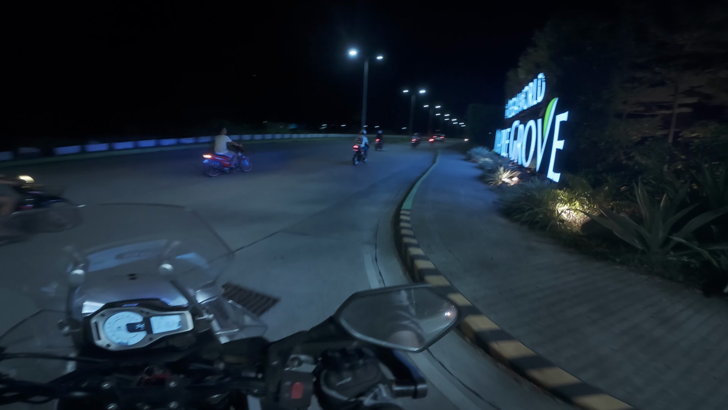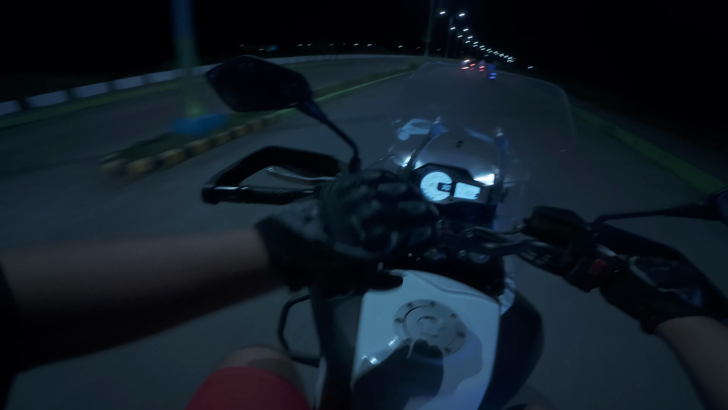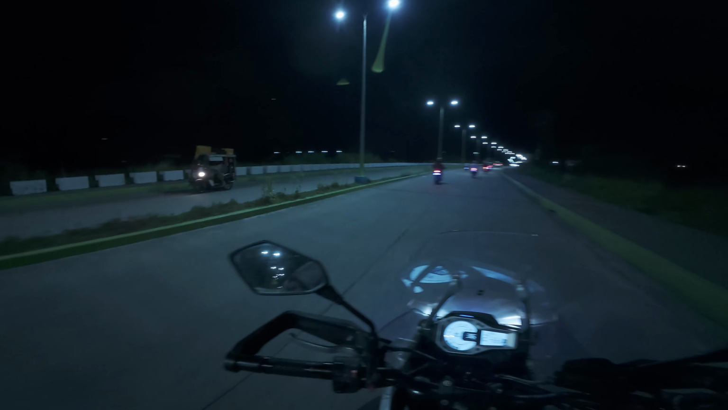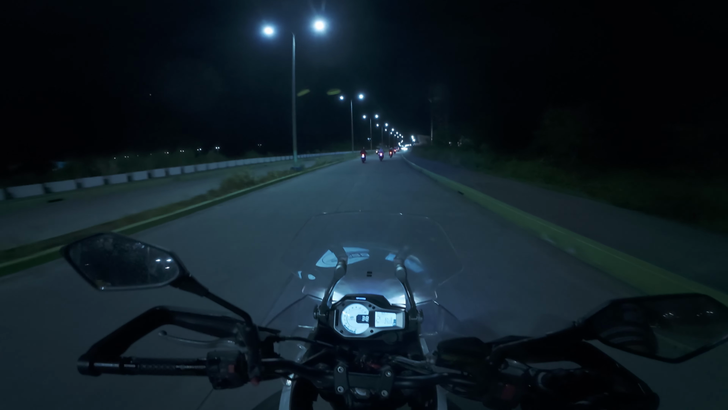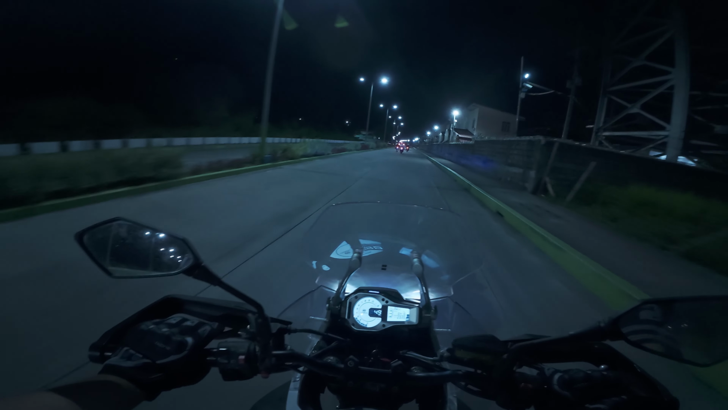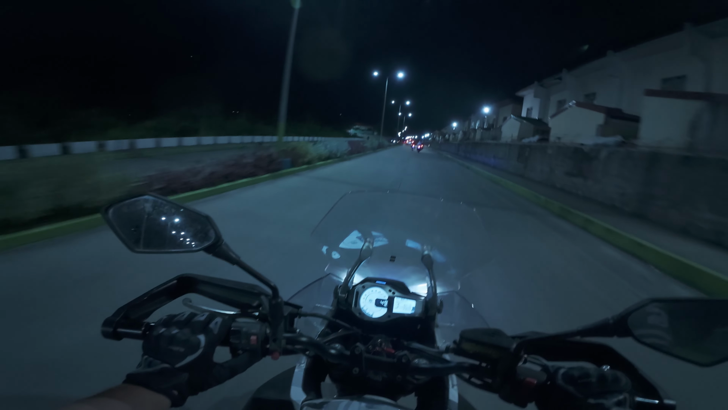I already bought some gloves, as you can see. Today I'm wearing some gloves, but of course it is not everything I want to wear, even for myself. But I have to work with what I have at the moment. So yeah, don't blame me for that, please. I know that I'm working on it to get proper gear for sure. But like I said, it takes a little bit of time. Let me just turn around here.